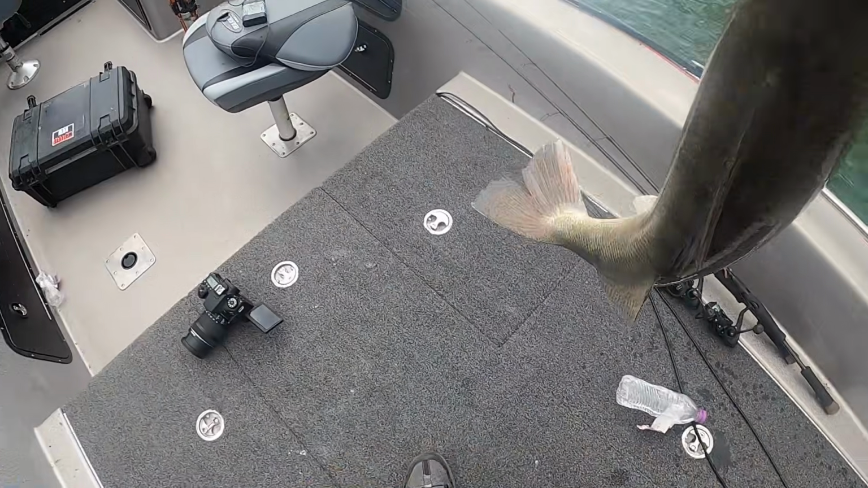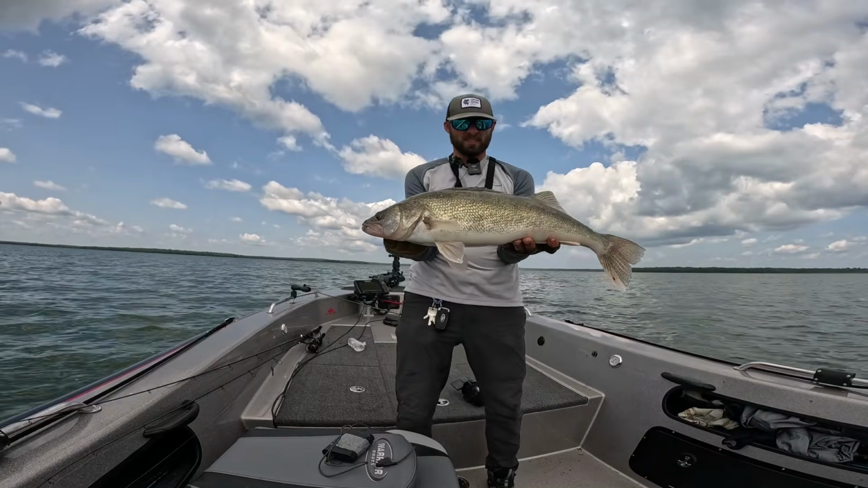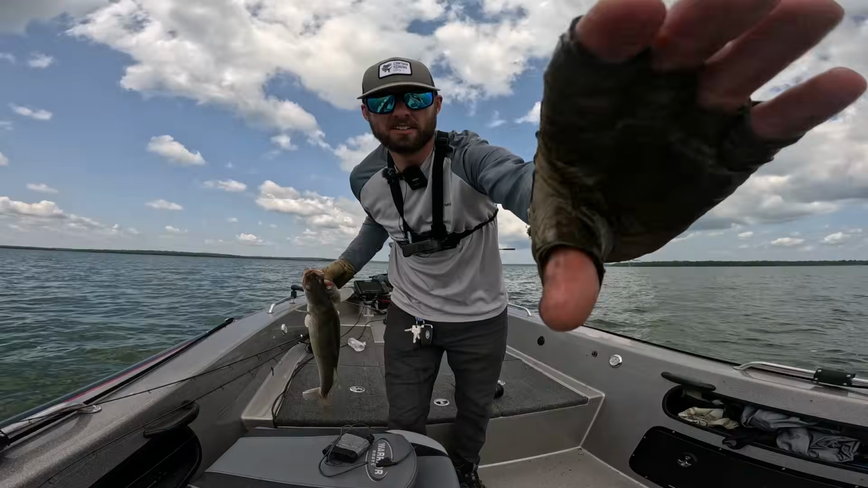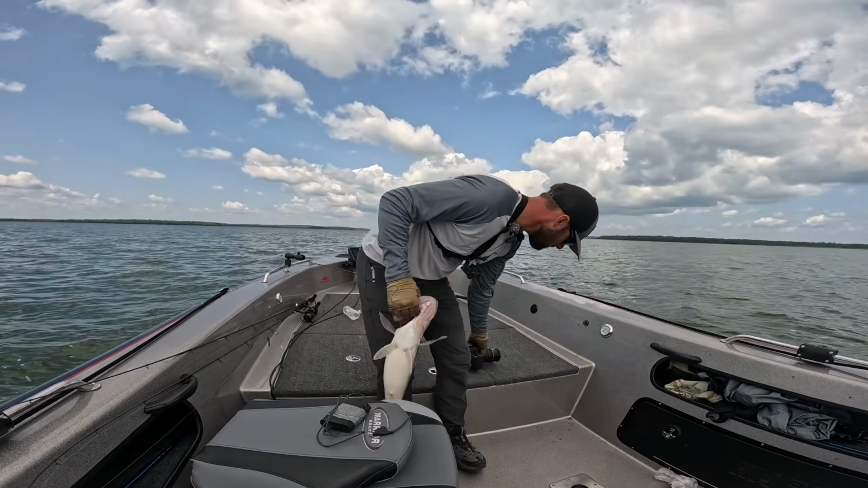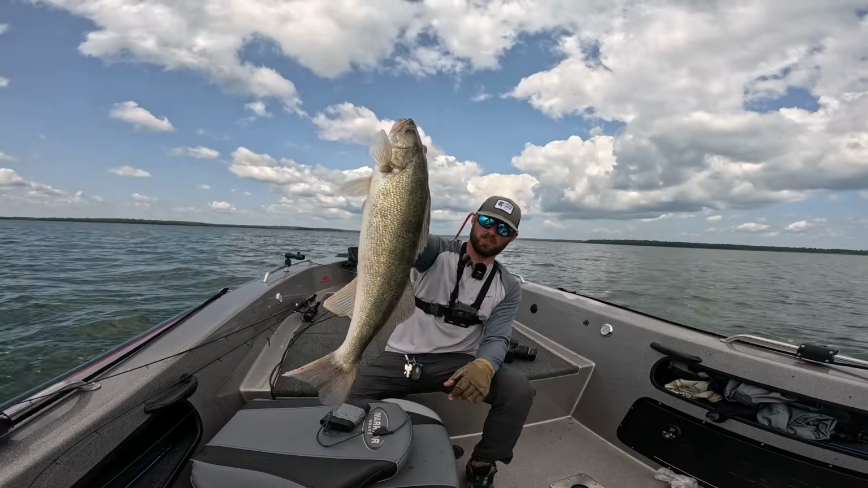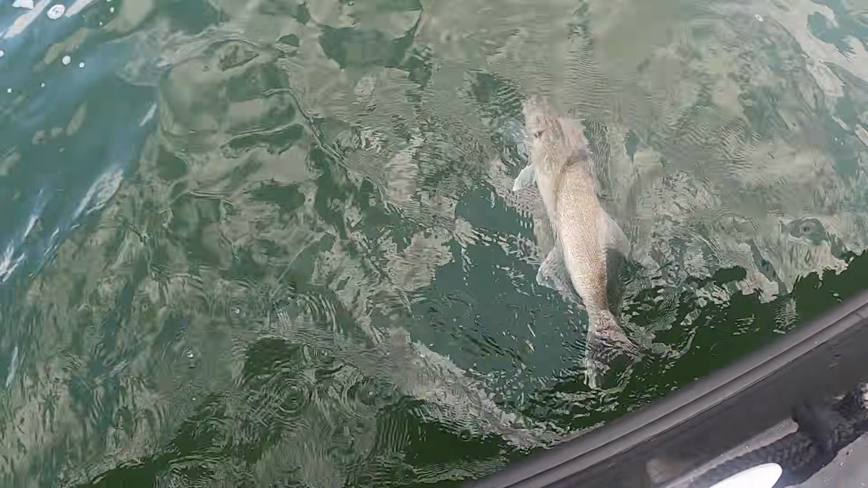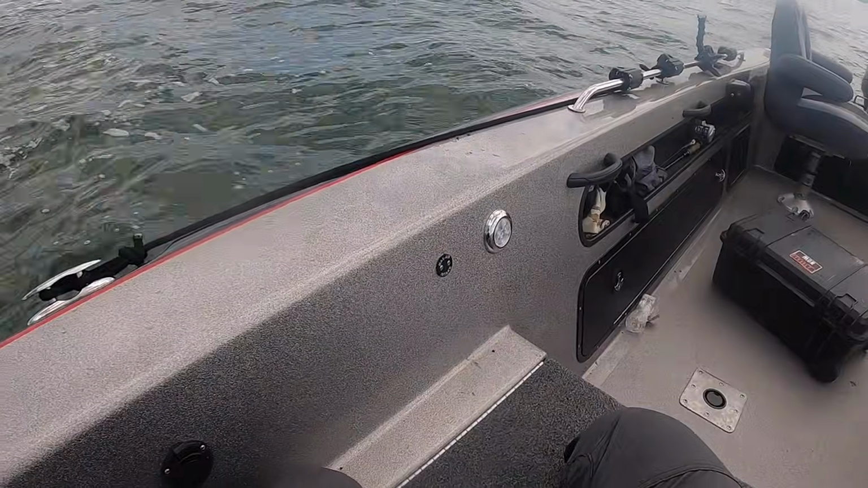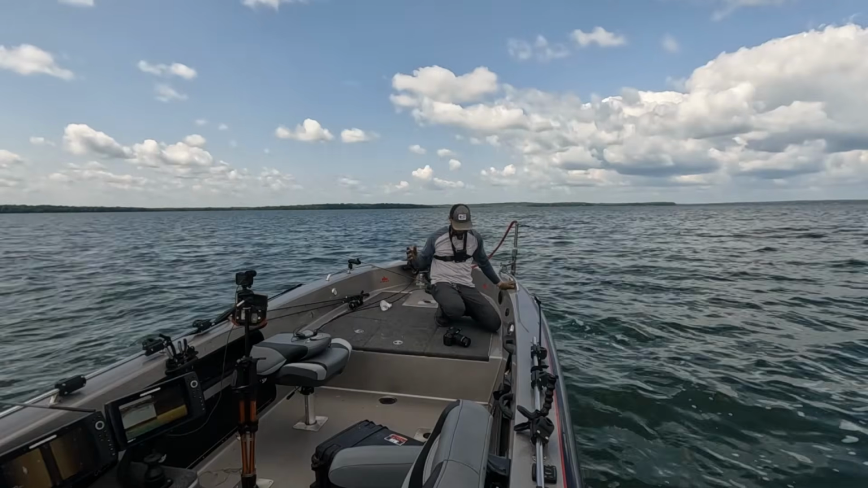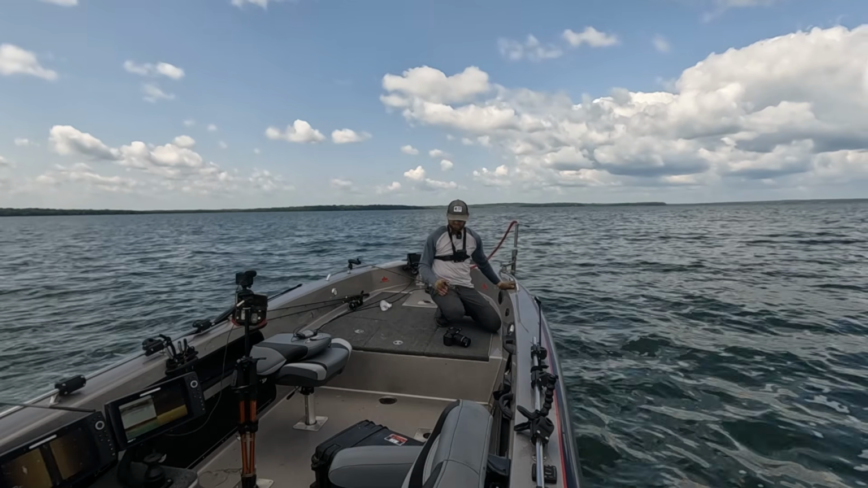And that one swatted her pretty good. Look at that guy, man. That is a stud walleye right there. I don't know if it gets any better than that, huh? Wow, that is a horse, dude. We'll take them like that all day long, that's for sure. Oh, there she goes. Quick picture and back down. I don't know how you get it any better than that, man. We're walloping them now. And it's a good time, that is for sure.